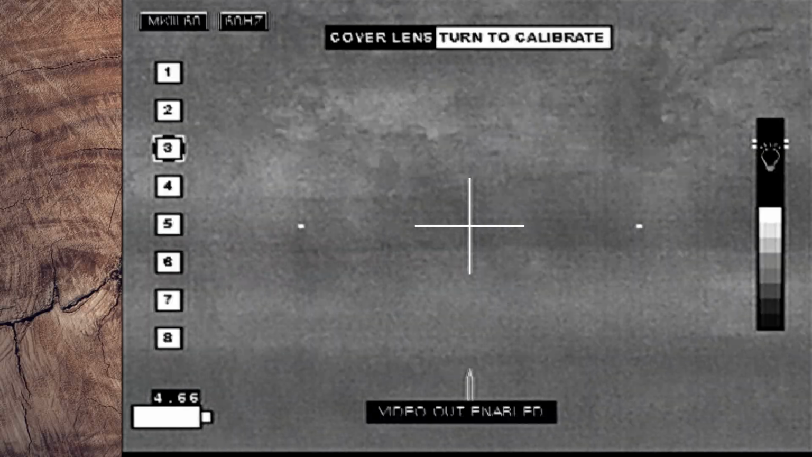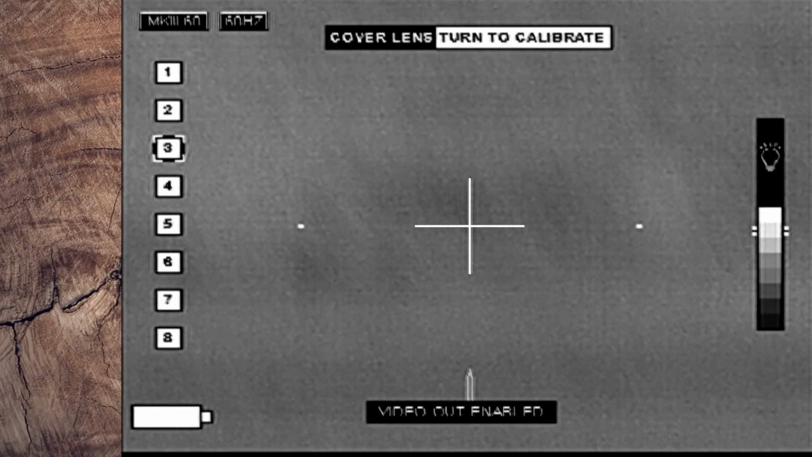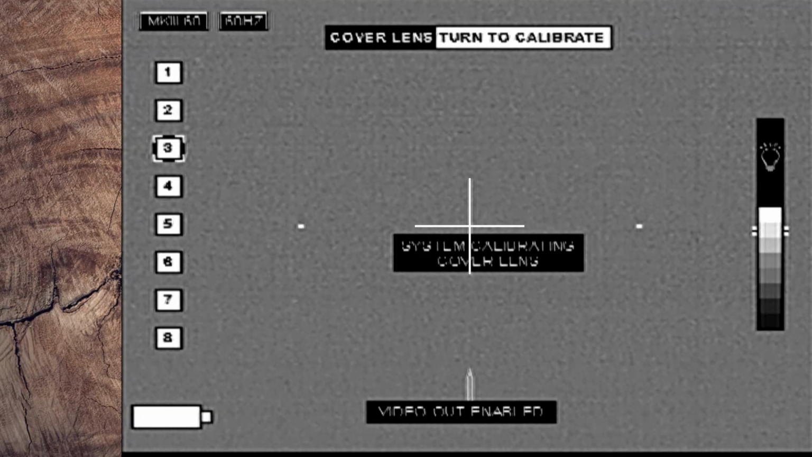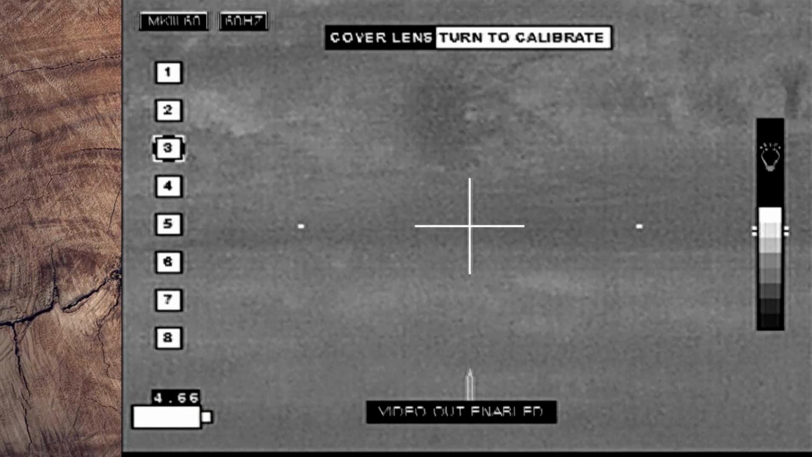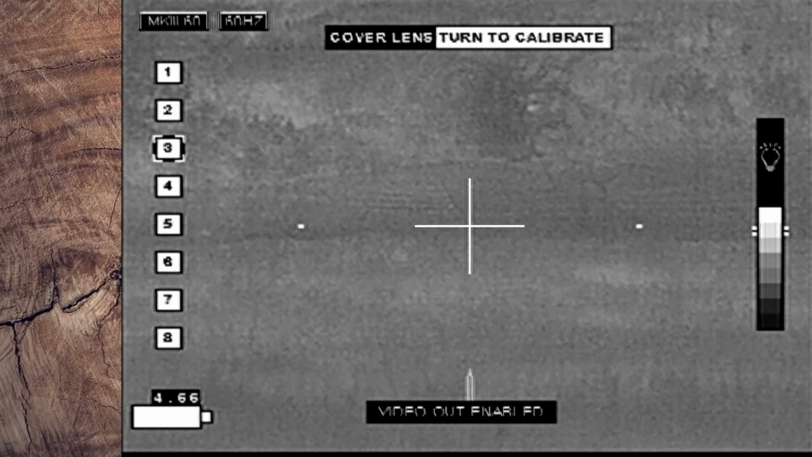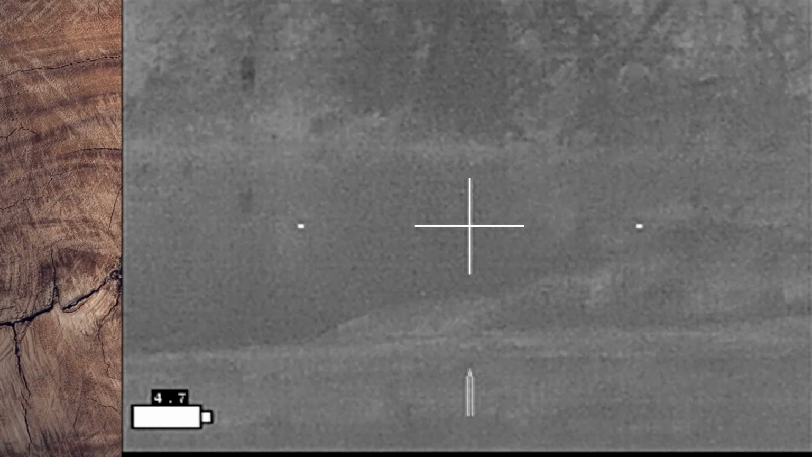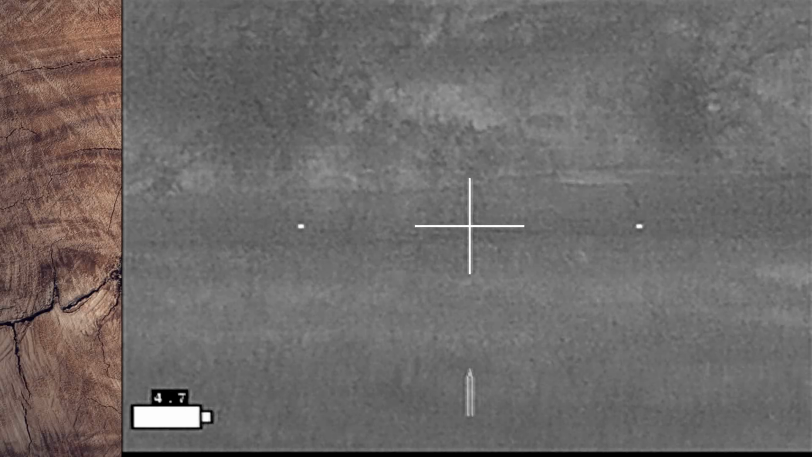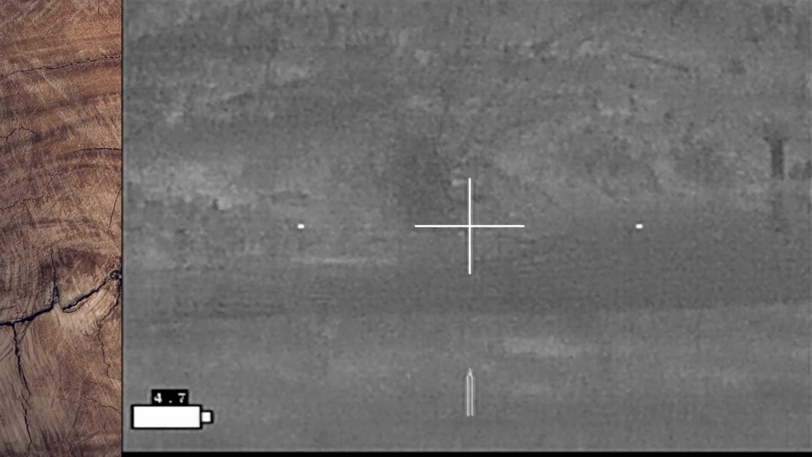The scope ends up nuking under recoil, so I have to nuke it again to clear the image. And the beaver is dropped into the water and is doing its curly shuffle. And I've got 2 beaver down.